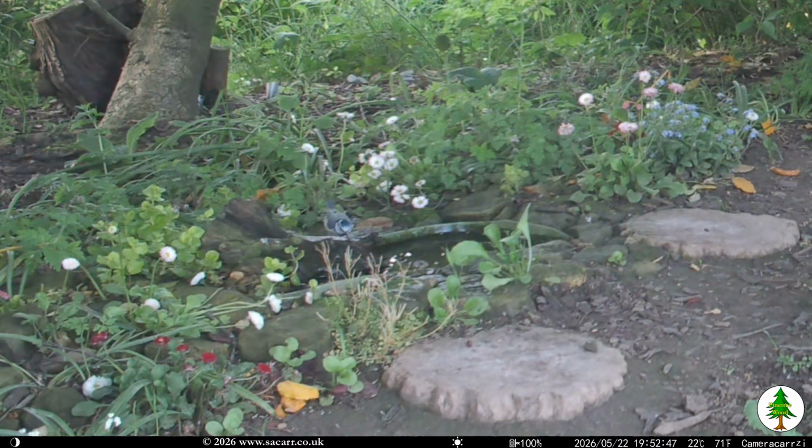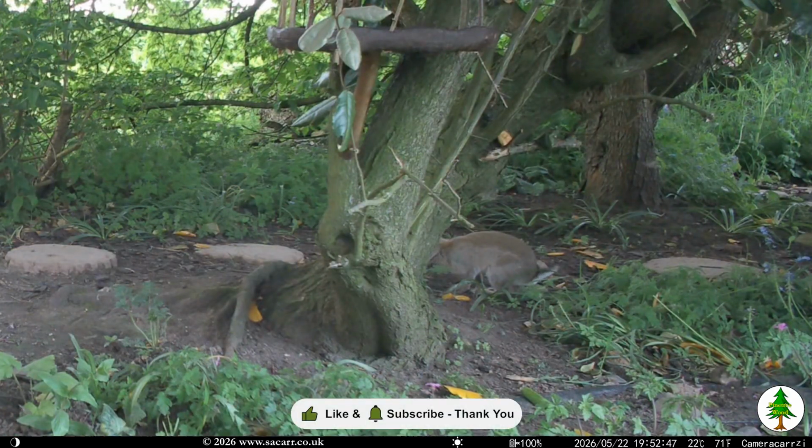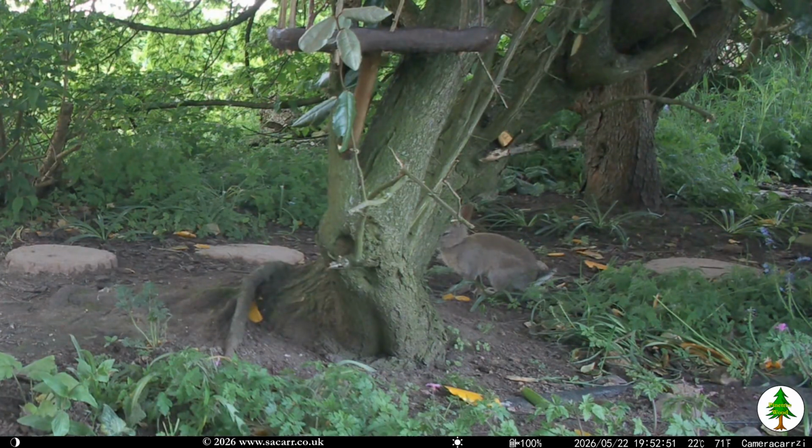Since taking the hanging feeder down, the number of small birds in the wood has dropped off. The camera did catch this bluetit having a quick dip in the pond. During the evening of the 22nd, a leveret was seen. It is significantly smaller than the adult hares usually seen in the wood.